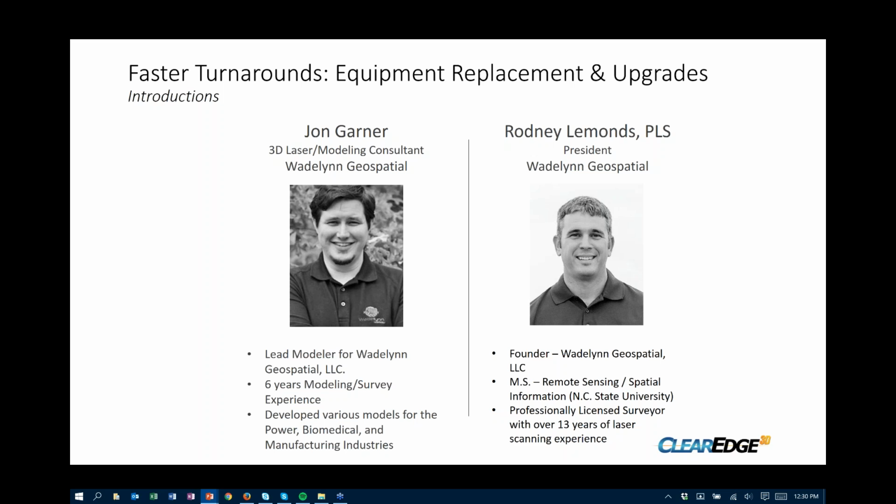I've been a professionally licensed surveyor in North Carolina, and my first scan project was in 2002 with a laser scanner about 3 by 4 feet. It was a large scanner, and things have obviously changed since then. The technology has gotten better, and we were excited about capturing 15,000 points in 30 minutes, and now we're capturing 50 million in 5 minutes. So things have changed.